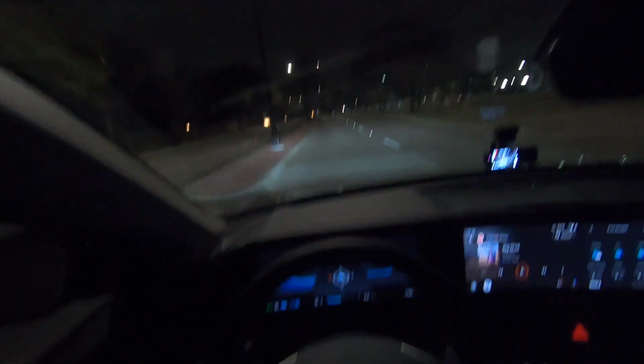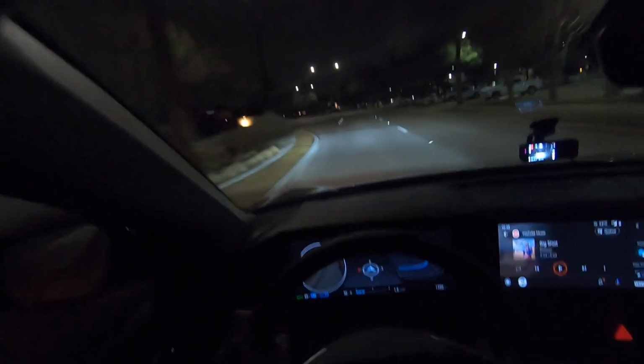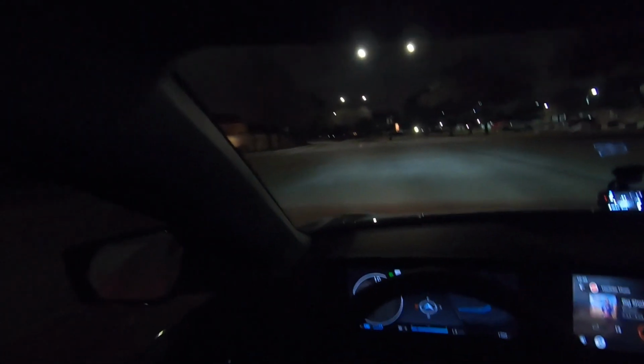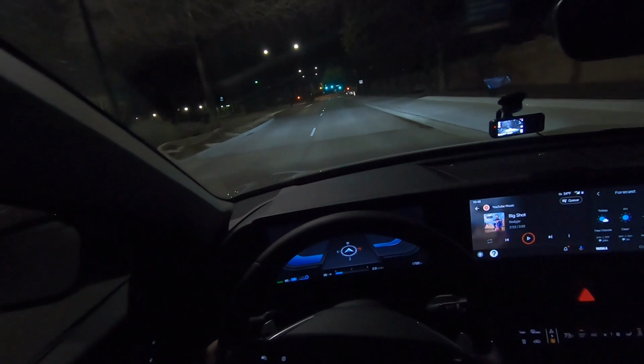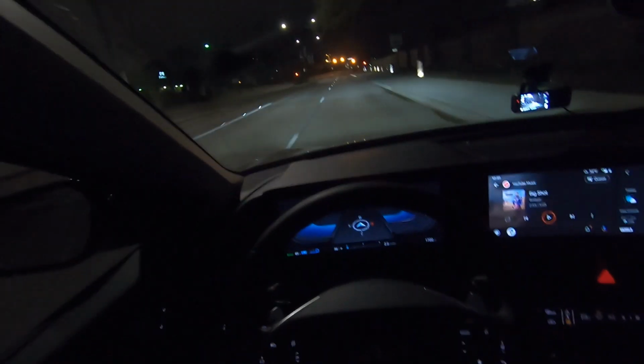I can't really quantify it per se, but I am gonna keep an eye on it because it does seem a little louder in here than it was when I first got the car. I'm not sure what would attribute to that, or maybe I'm just noticing it now because the honeymoon period is ending slowly. But sorry, I have to turn around here. So anyway, back to the car.